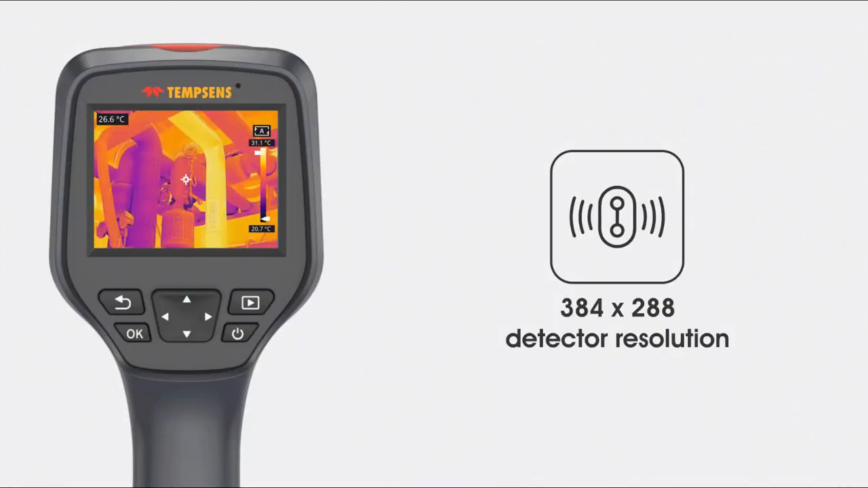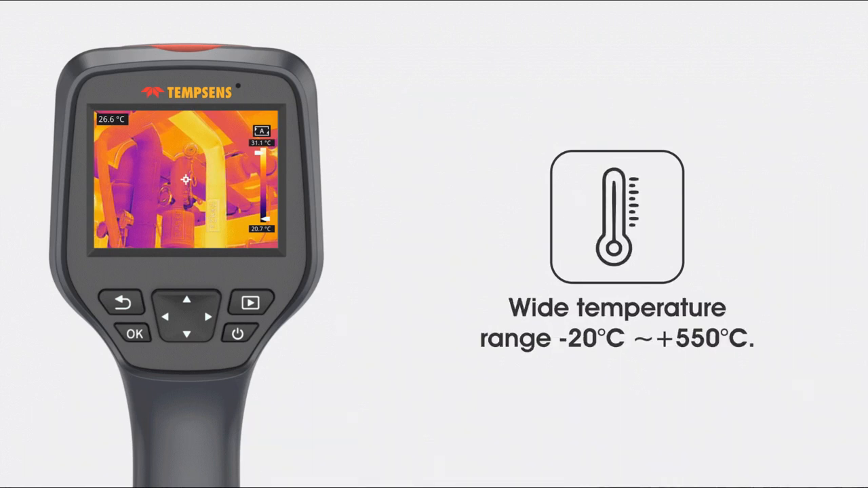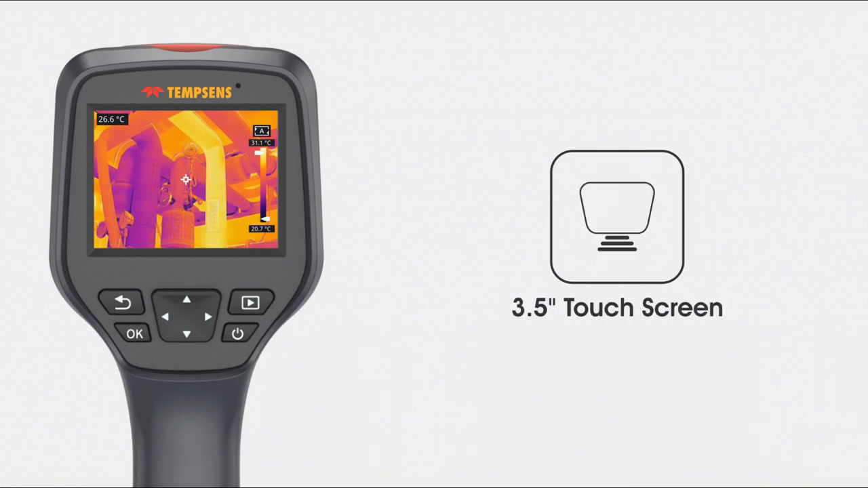THERMEYE 384M has a high-resolution 384 by 288 providing a crystal clear thermal image. Wide temperature range -20 to 550 degrees Celsius to cover a wide range of applications. Wide 3.5-inch color touchscreen display.